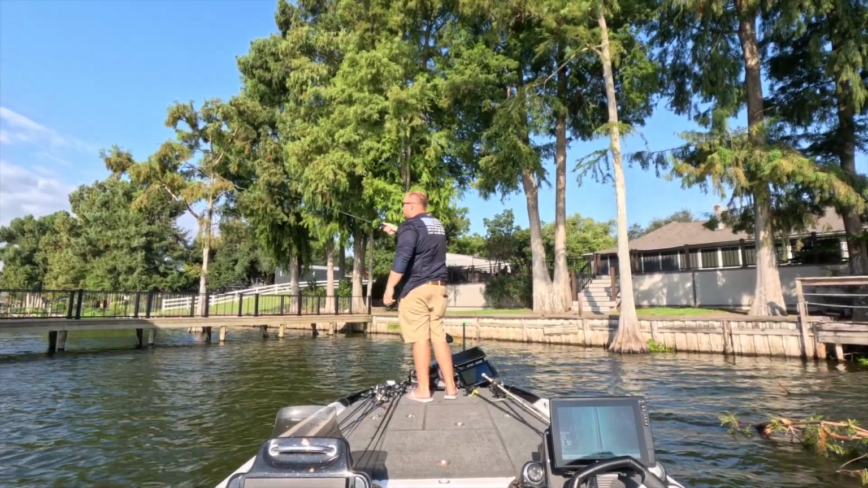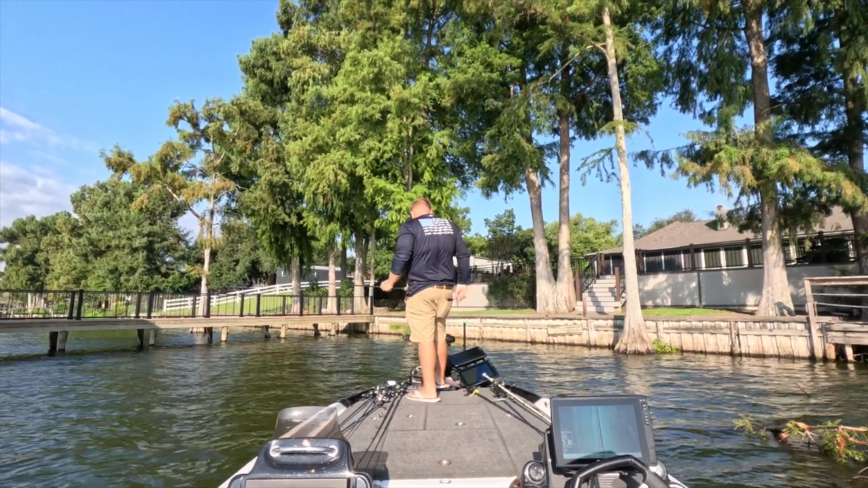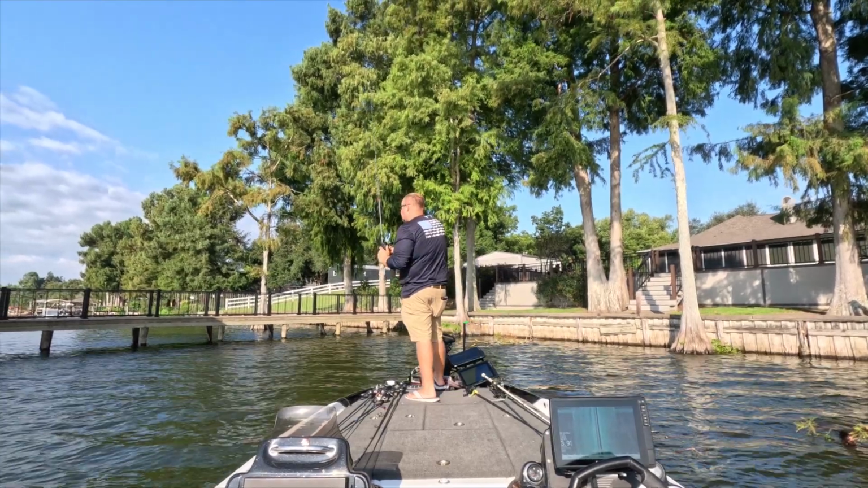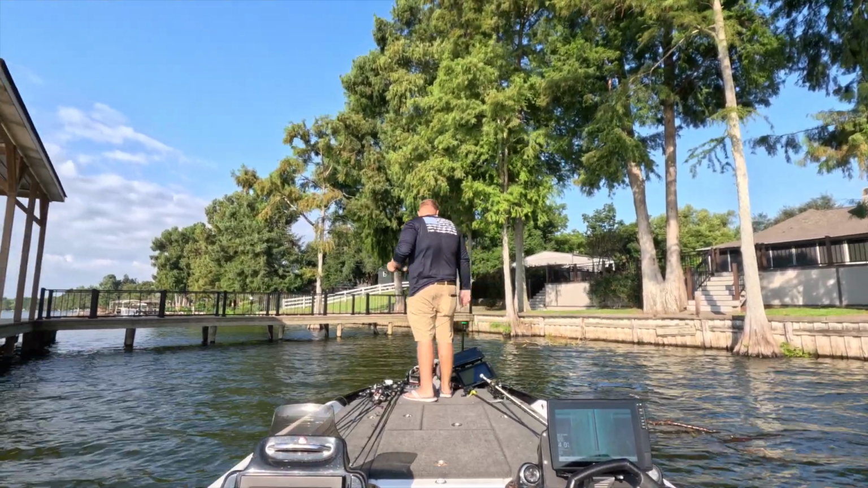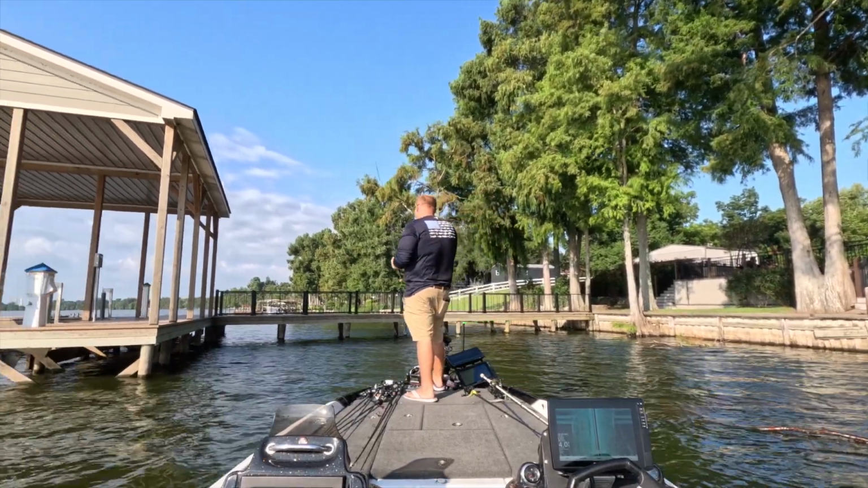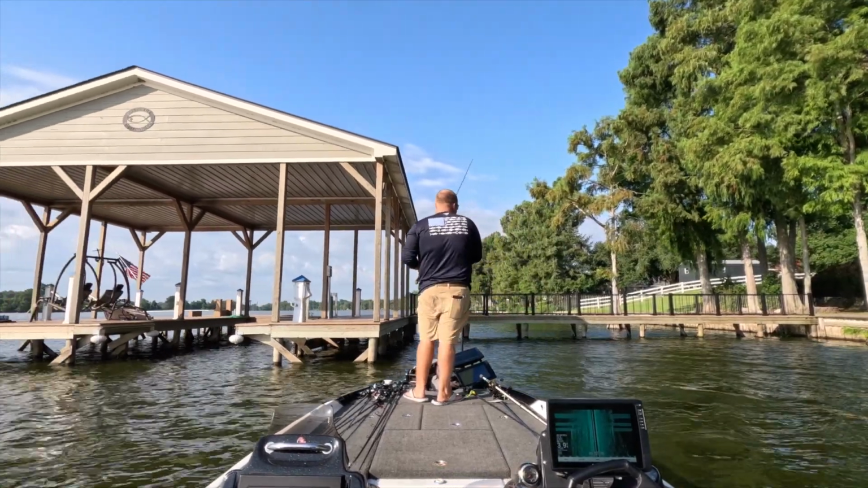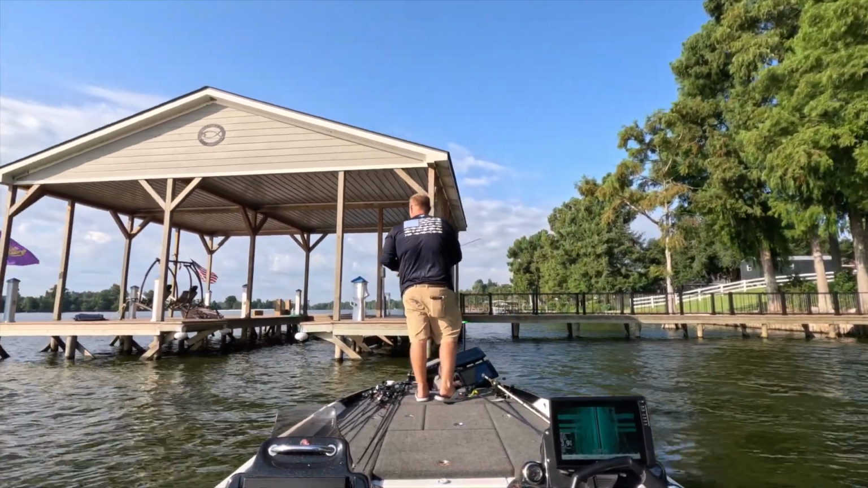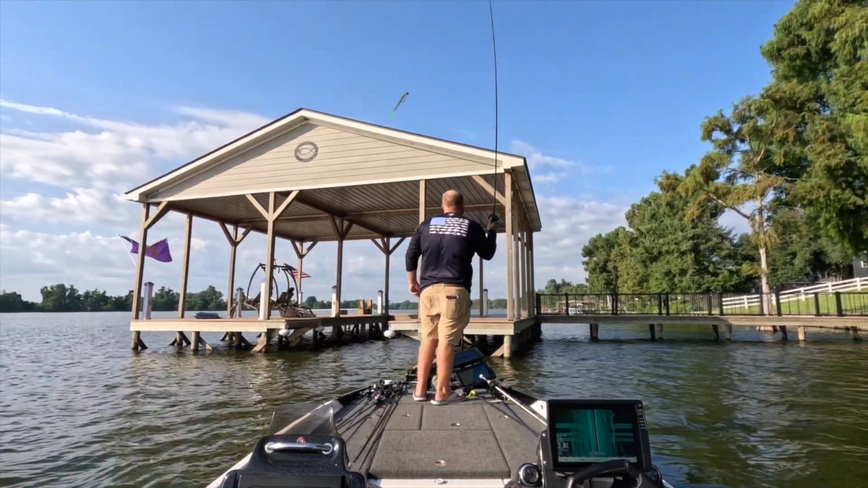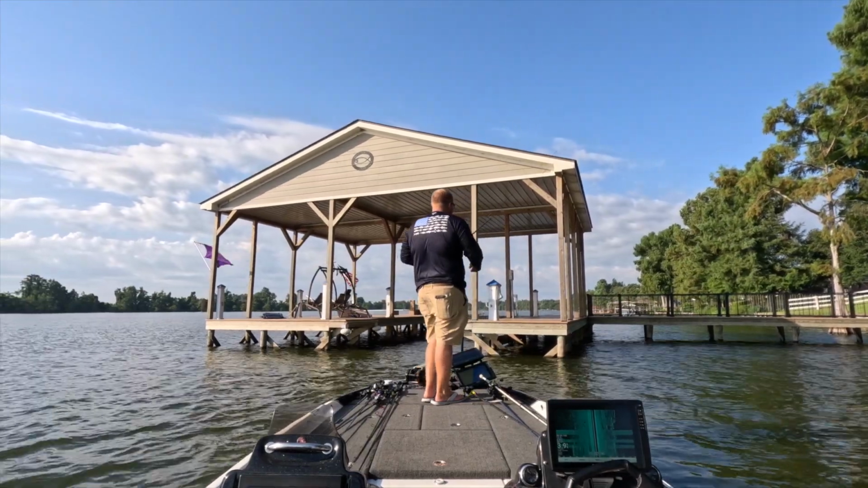Makes another little toss into that inside corner again. It gets shallow quick over there. See, man, if I was a fish, I would be sitting right there in that shade just like that.